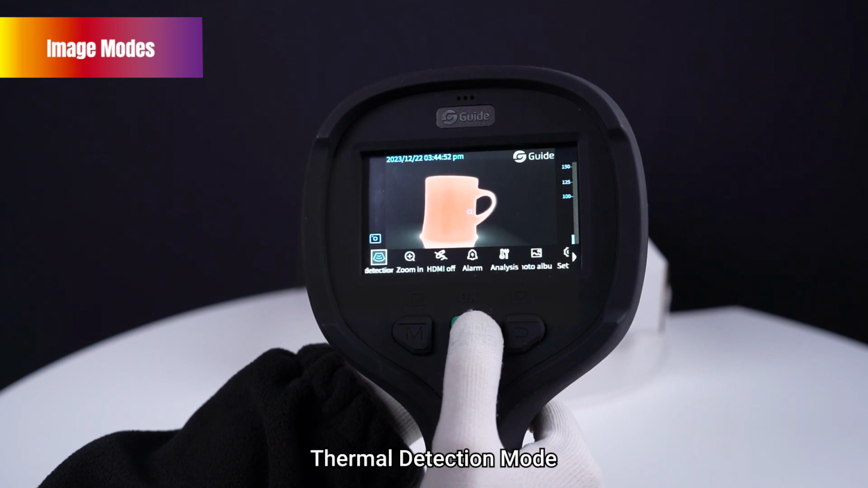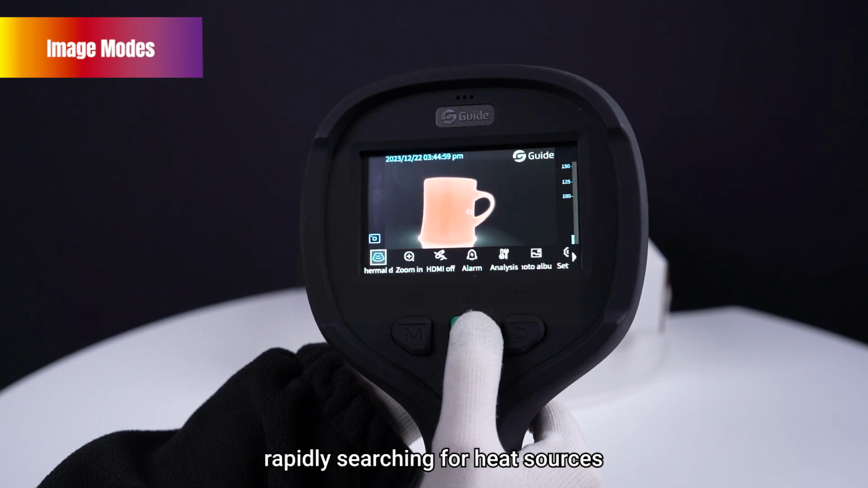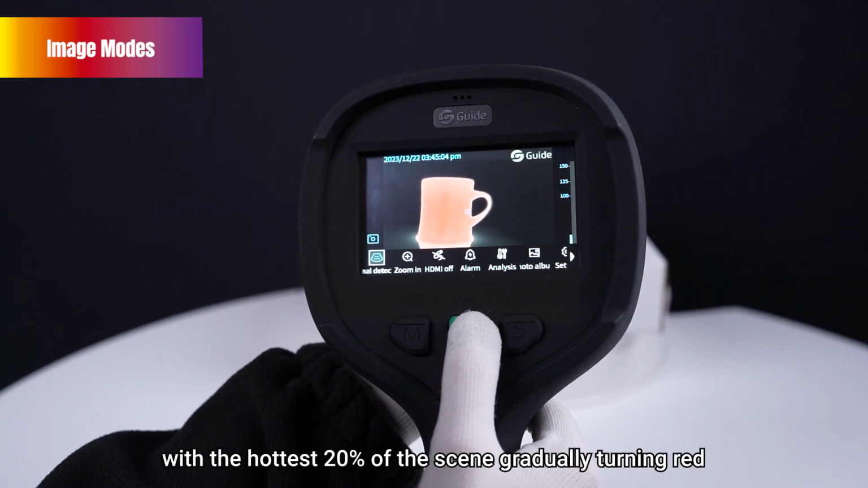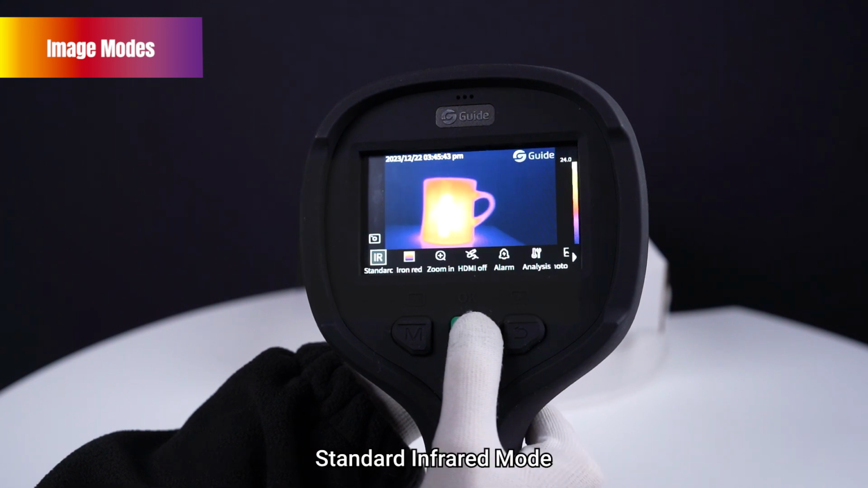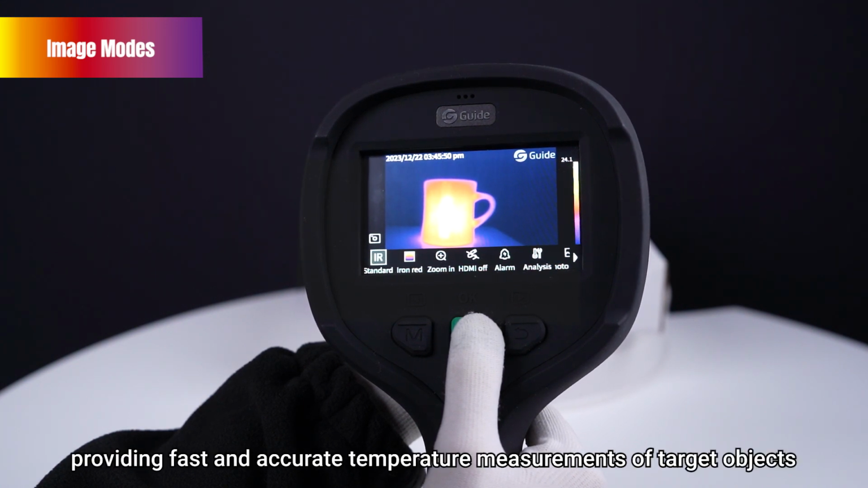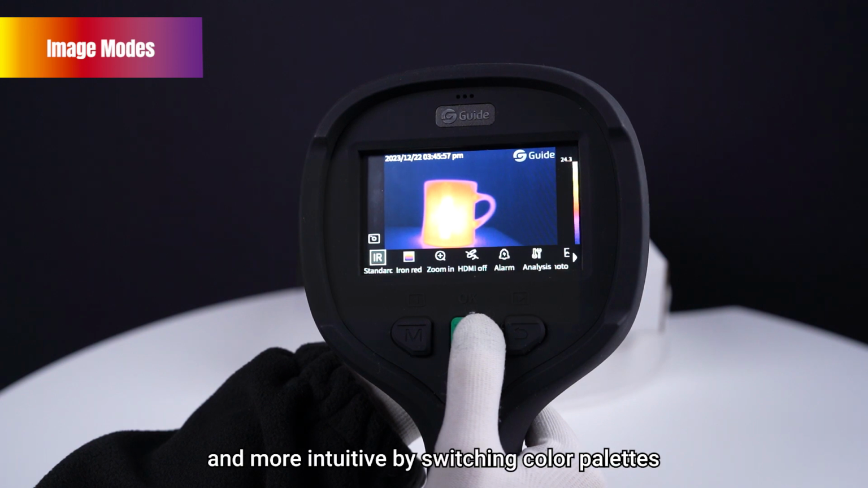Thermal detection mode is suitable for a thorough inspection after fire extinguishing, rapidly searching for heat sources to ensure no remaining fire hazards, with the hottest 20% of the scene gradually turning red. Standard infrared mode is suitable for routine fire scene inspections, providing fast and accurate temperature measurements of target objects. The detection image can be made clear and more intuitive by switching color palettes.